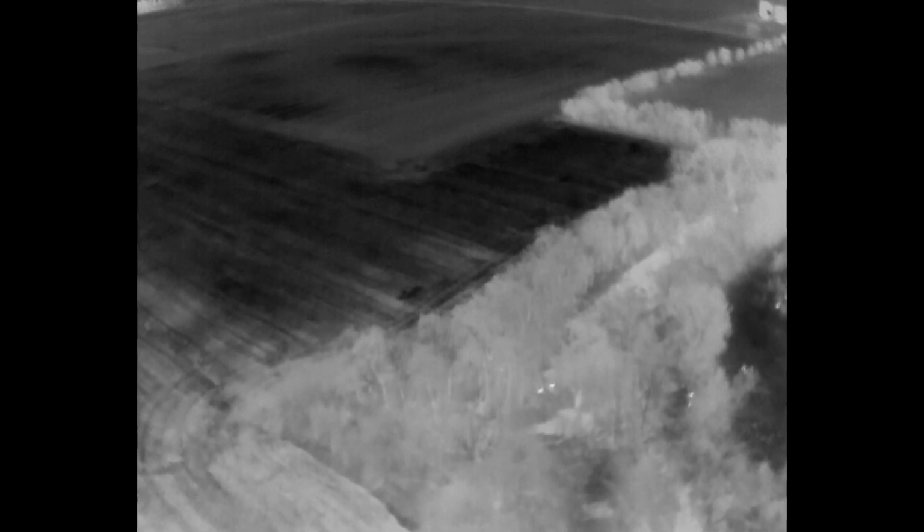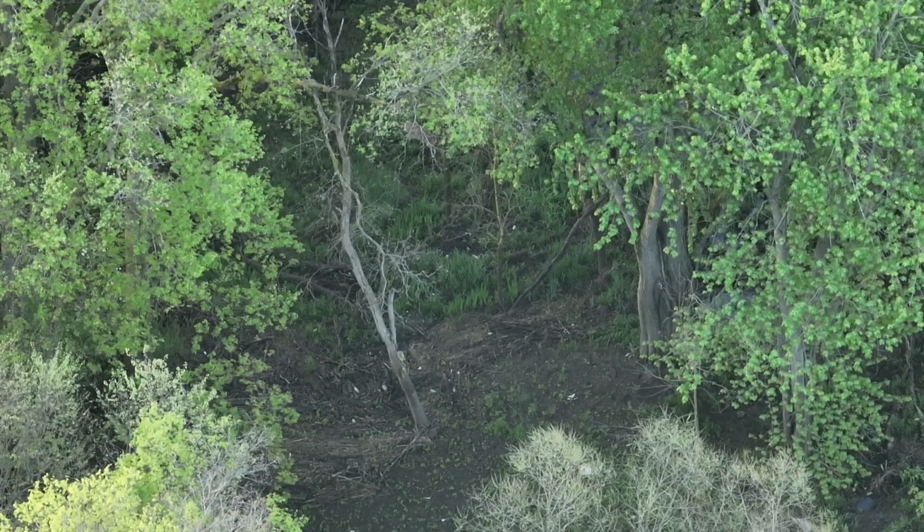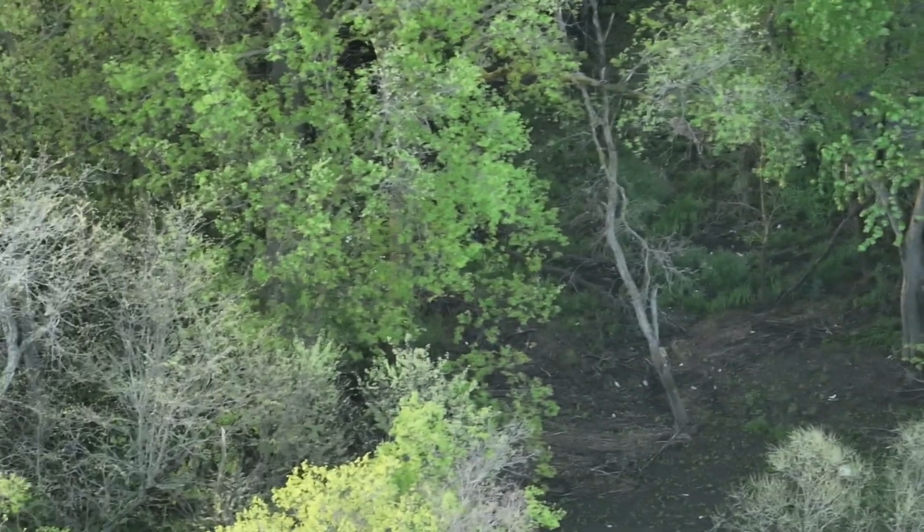So that's something to think about. Here is some thermal signatures down by the dead channel, processing them, looking at these deer. So we're probably up to 17 different deer that we've seen so far on this trip. A great mission. Here I'm poking through this kind of canopy and trying to figure out what these deer are here, because there's more than one.